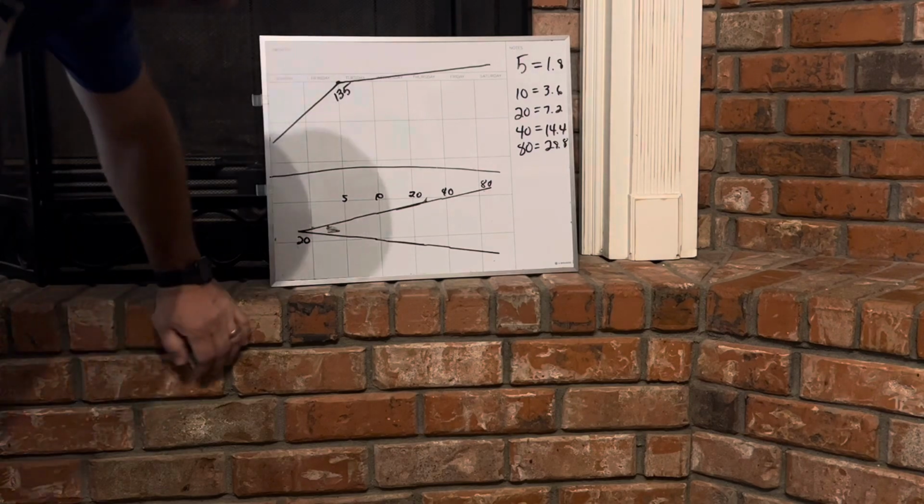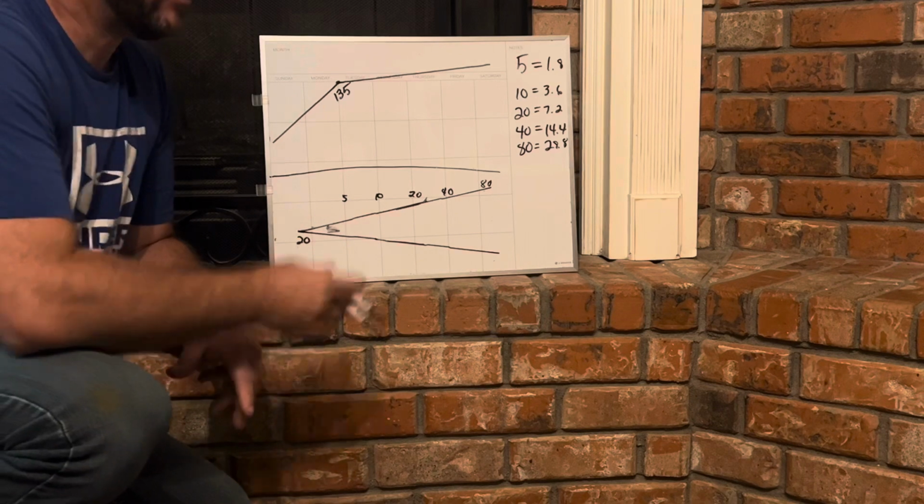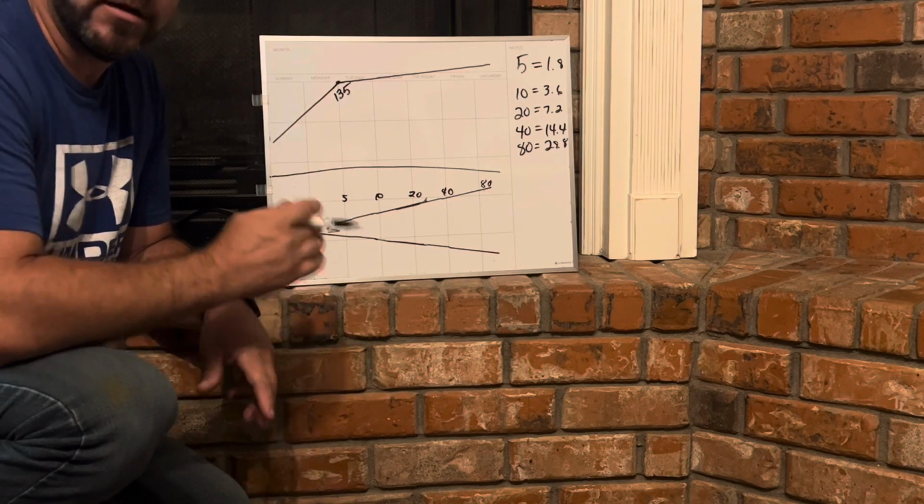All right, guys, welcome back. Gotta get my old butt down here. I need a stand. That's what I need. I need like one of those art stands, I don't know what you call them.